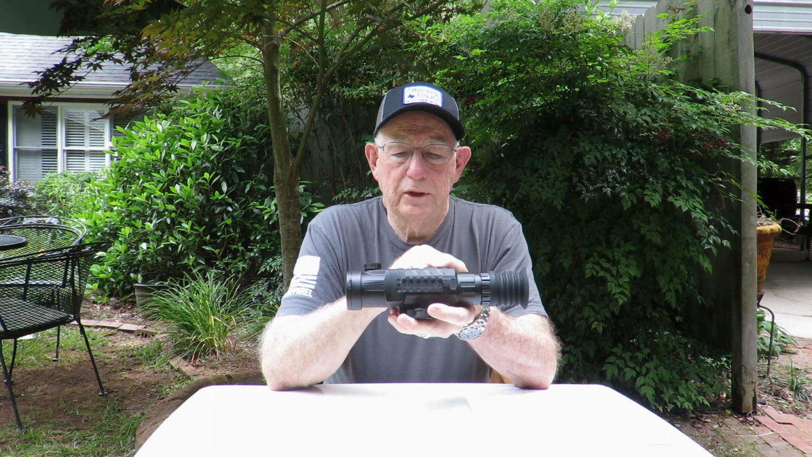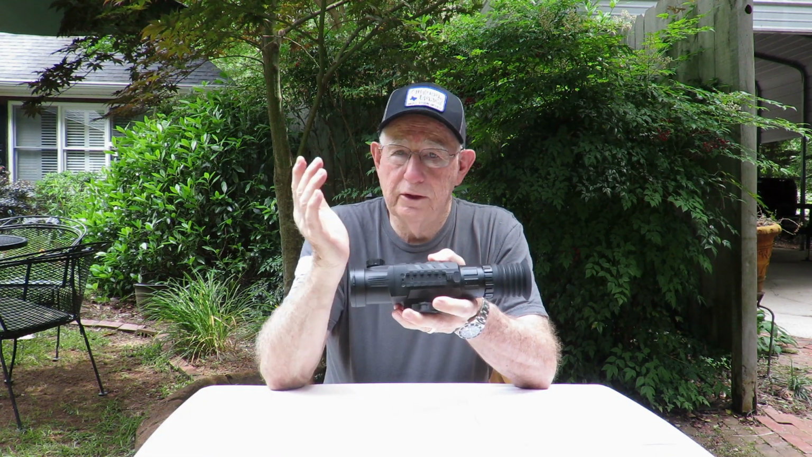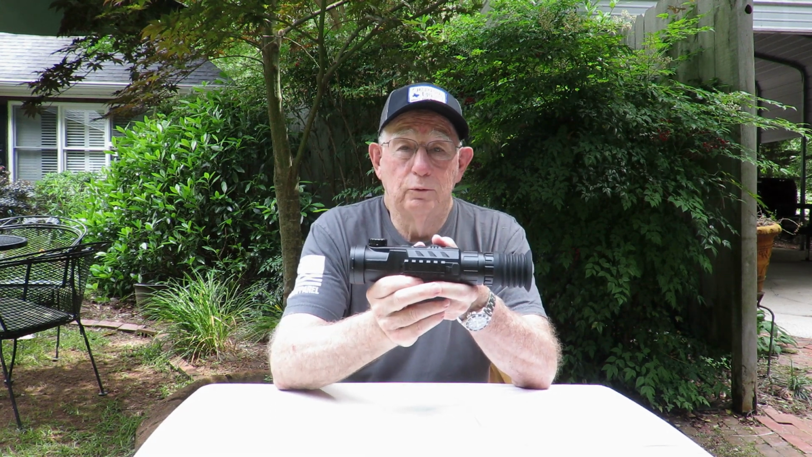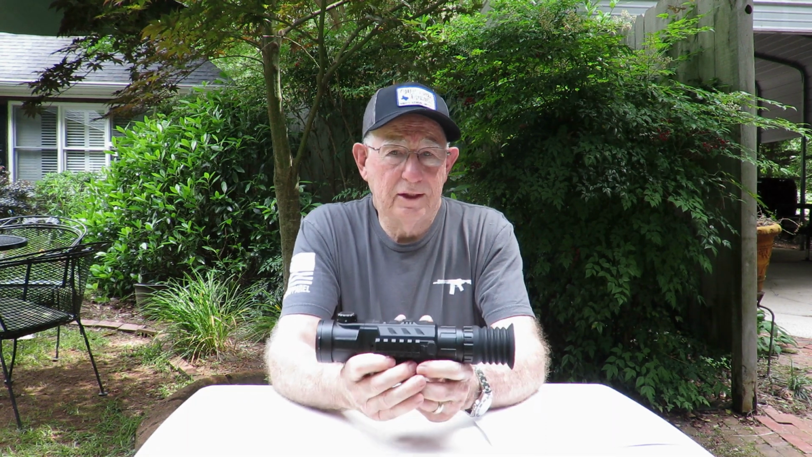But apparently the laser rangefinder can be bought separately and just attached right in here, plugged in, and you have a laser rangefinder. But hopefully that will get approved and we'll be able to see those in the near future. Now this is a classic design.